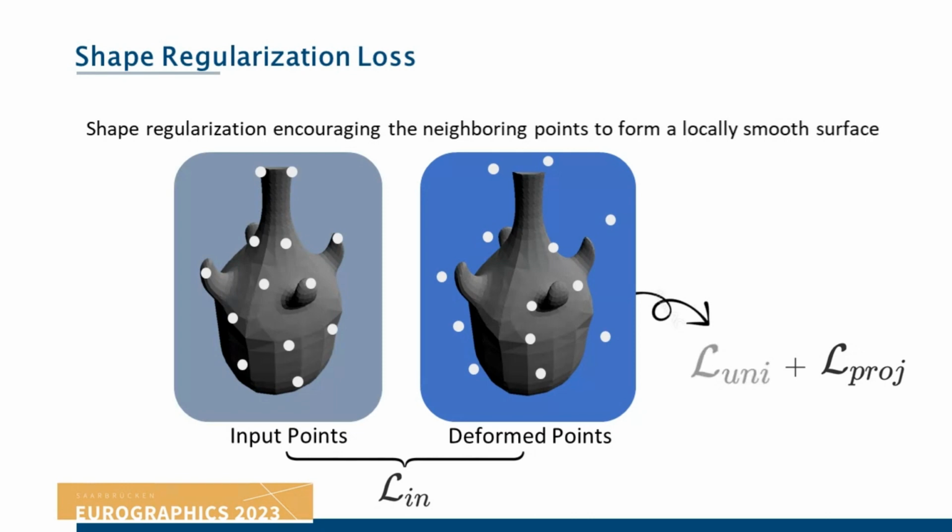First, the uniform loss encourages the point cloud to be uniformly distributed and avoids irregular or sparse samples of points. Also, projection loss minimizes the deviation from the estimated local surface such that the points form a manifold-like distribution. The last term is the input loss, which maintains the deformed points close to the original input measurement.